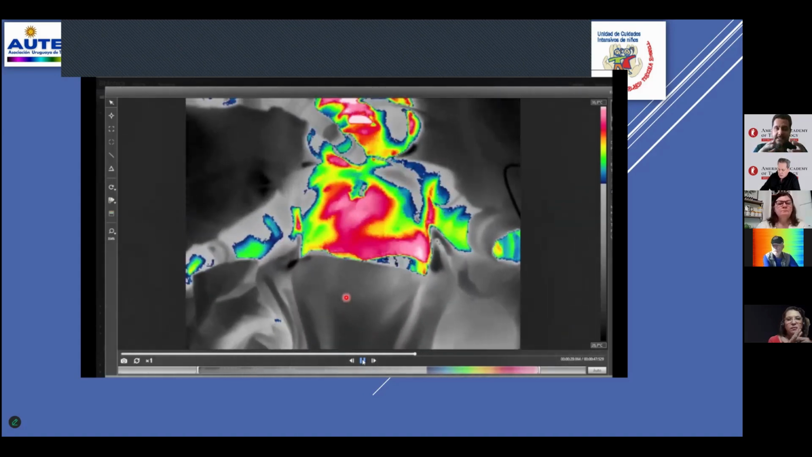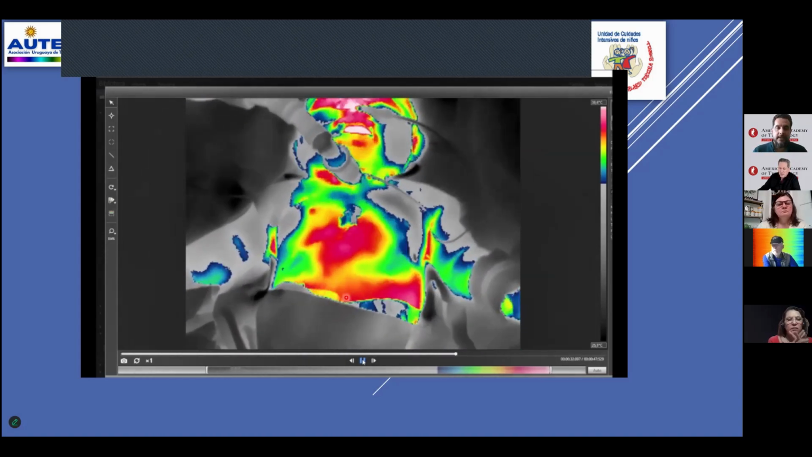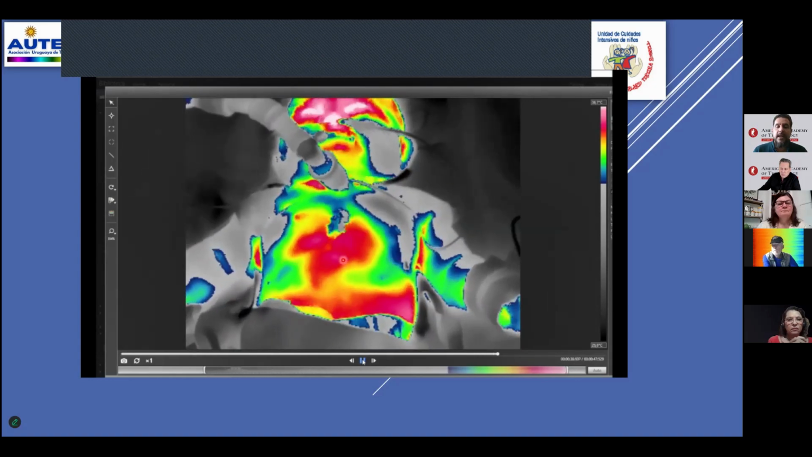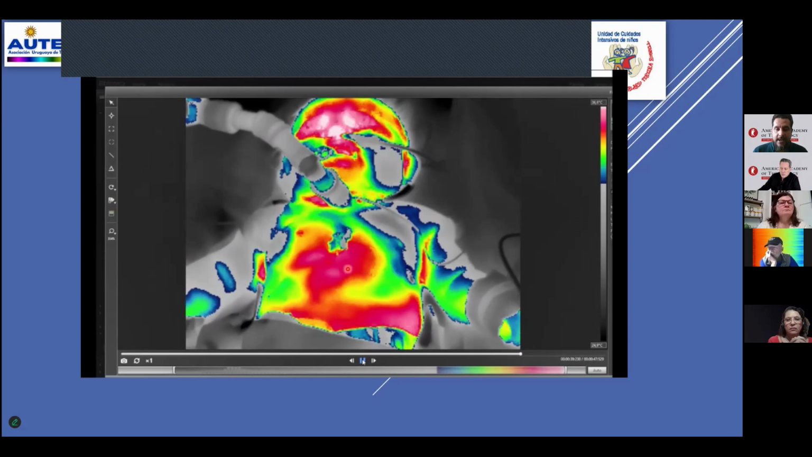The compliance of the thorax is modified. And this one, we can see the metabolic area from the diaphragmatic area. These are the first images, and the pediatrics learned with us another focus for treatments.